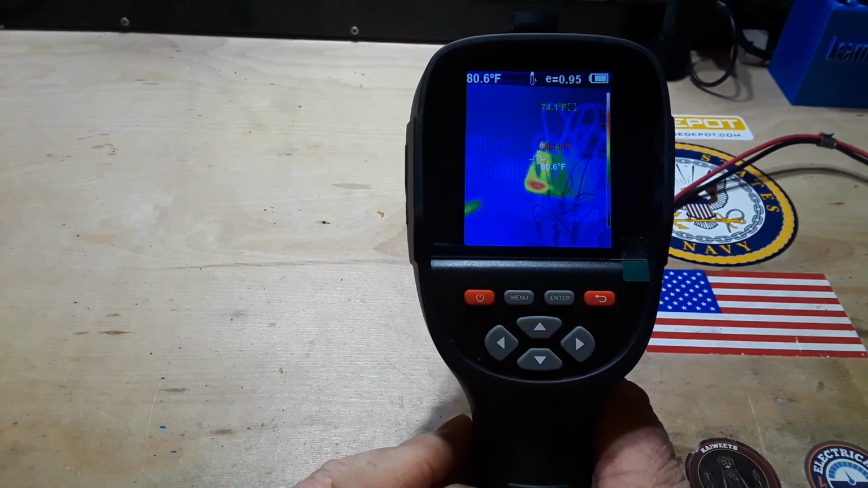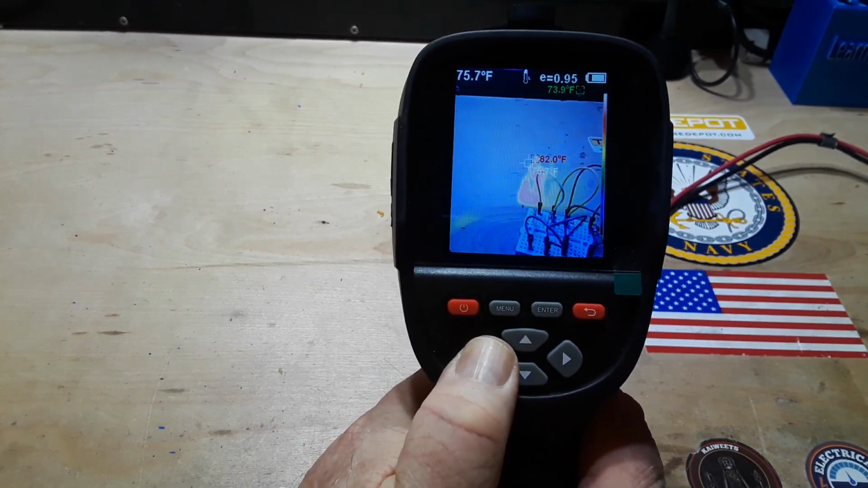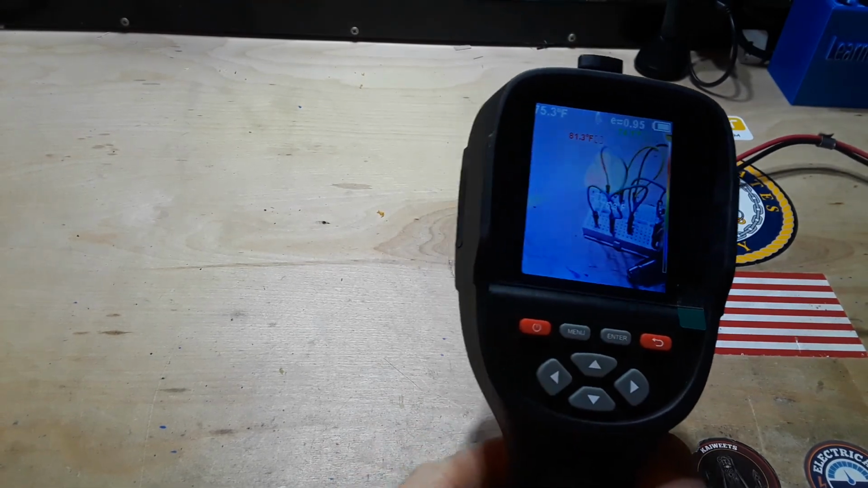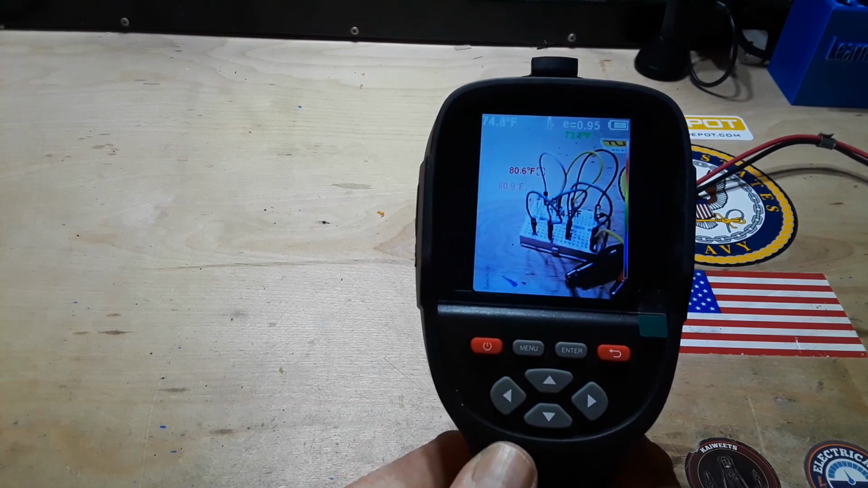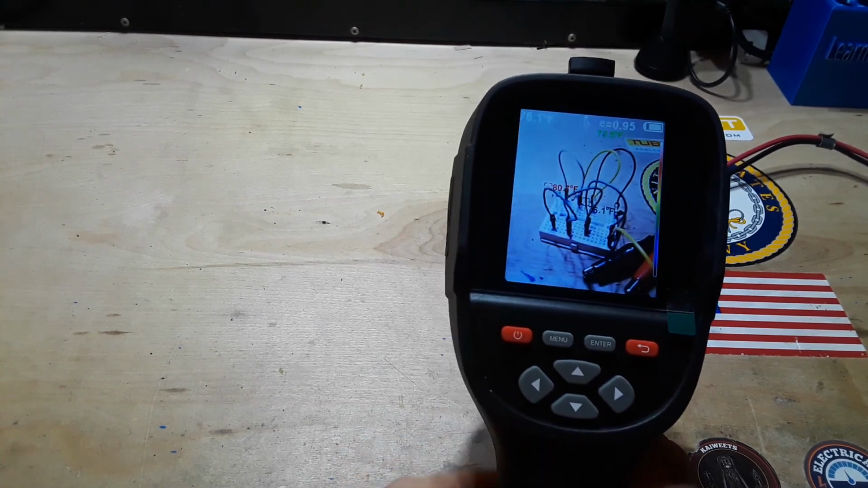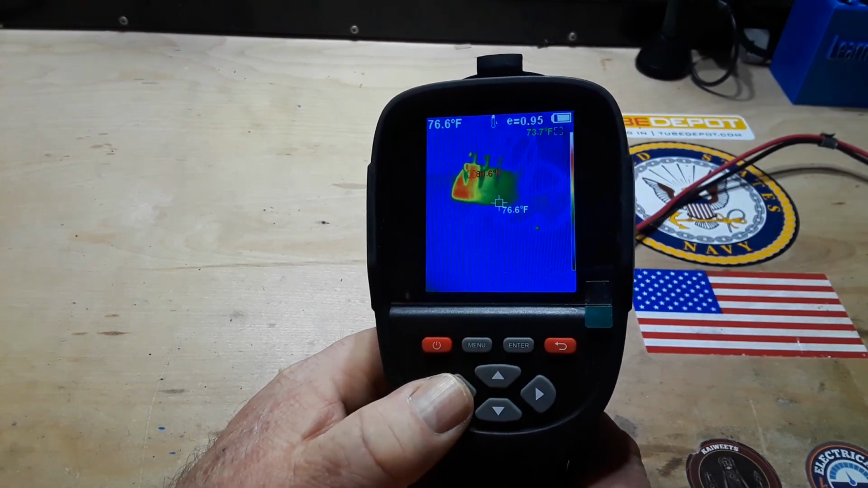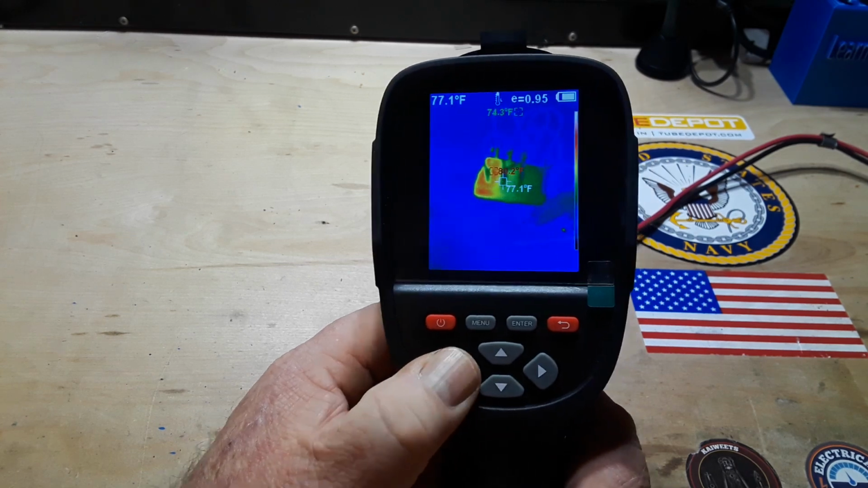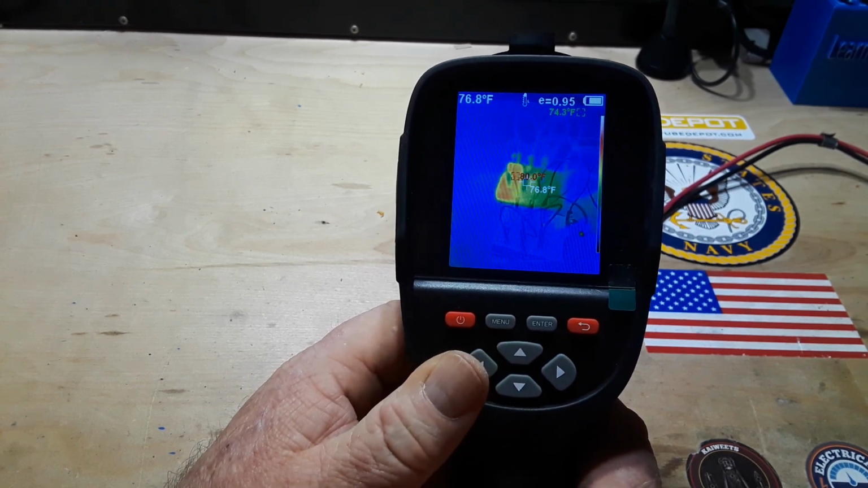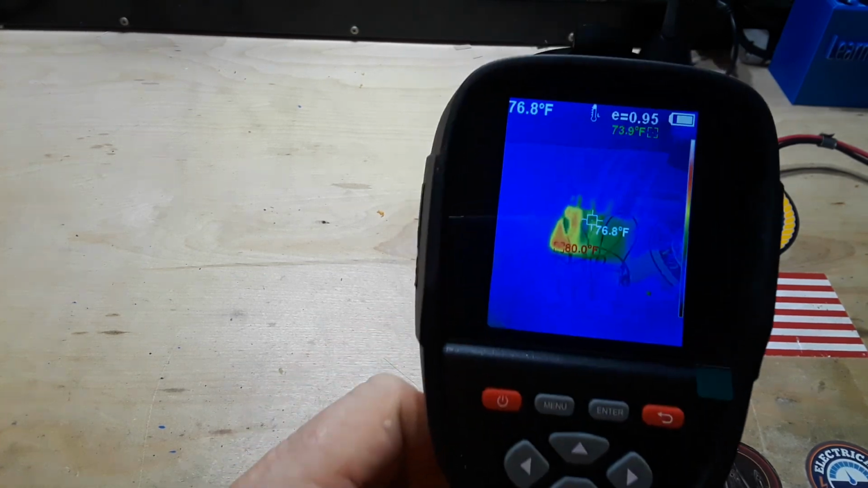There we go. I can use these side-to-side arrows here to bring in more and more of the visual spectrum, to the point where there's no infrared in there at all. And if I go, it flips over the other way. See, now we are at 100% infrared with no visible. And there, now we can see both, and you can even see the parallax in between them. Look at that.